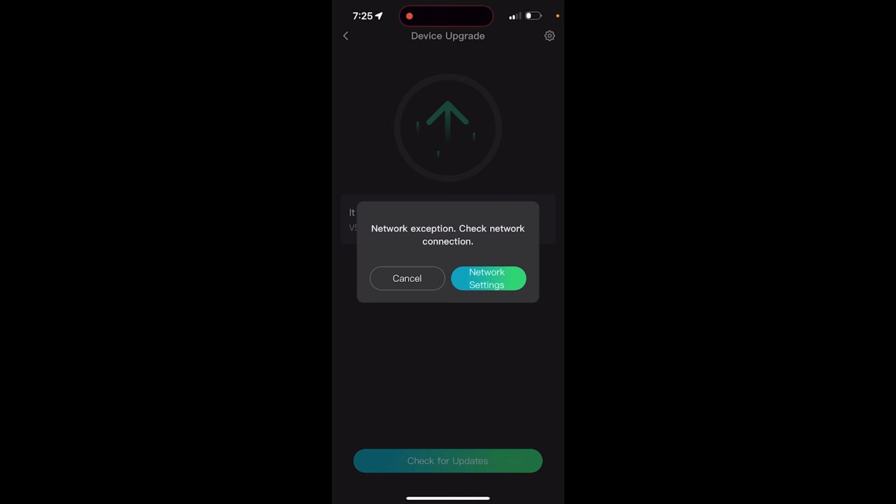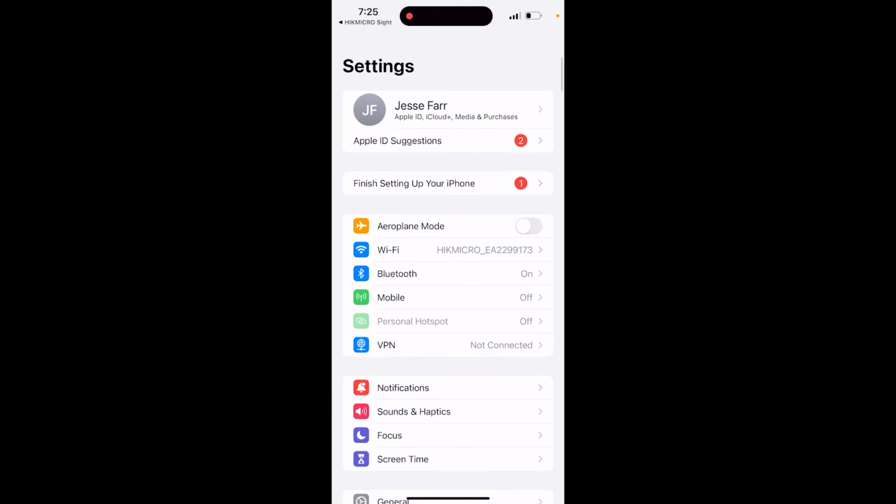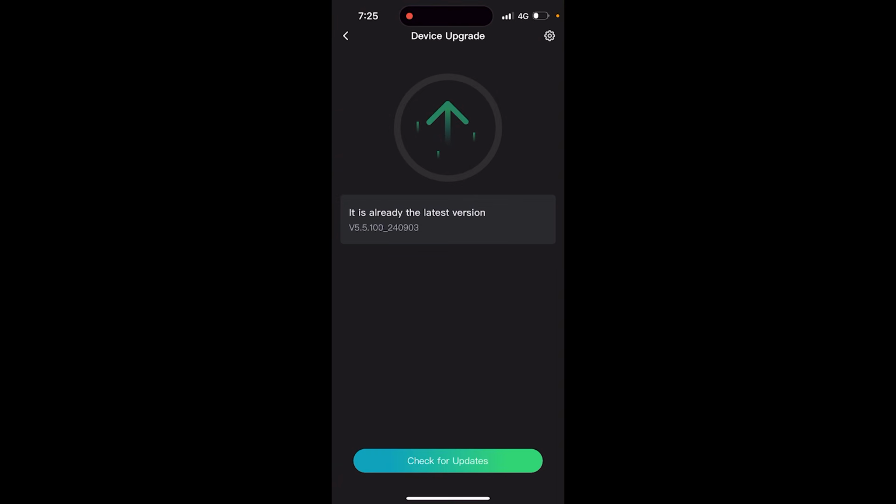Now, when you do it through your phone, you will need to connect the device first, make sure it's added to your account, and then you'll come in and click device upgrade, and as you'll see here, it's requesting access to the internet. So what I'll have to do is enable mobile data again, go back, and it'll allow me now to check for updates. And as you can see, it says I'm already on the latest version, but if there was a version available, it would then download that update, and then from there you would have to reconnect back to your thermal to then copy the update onto the thermal and allow the thermal to run it.